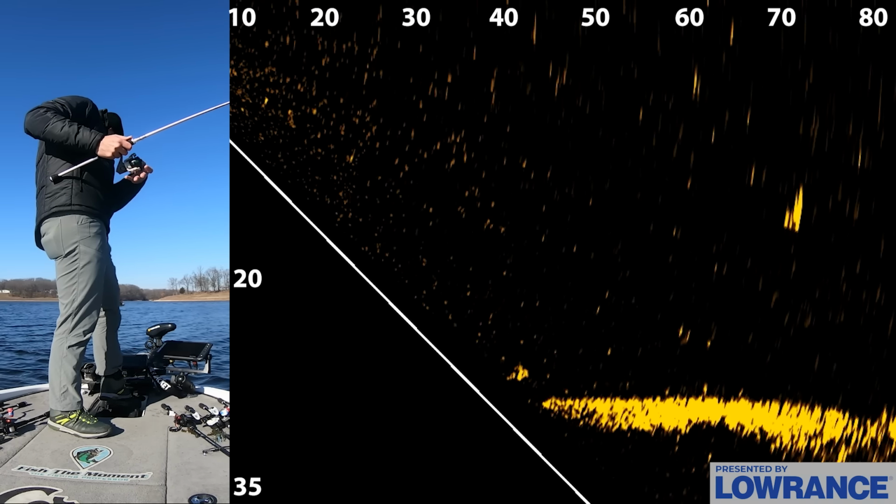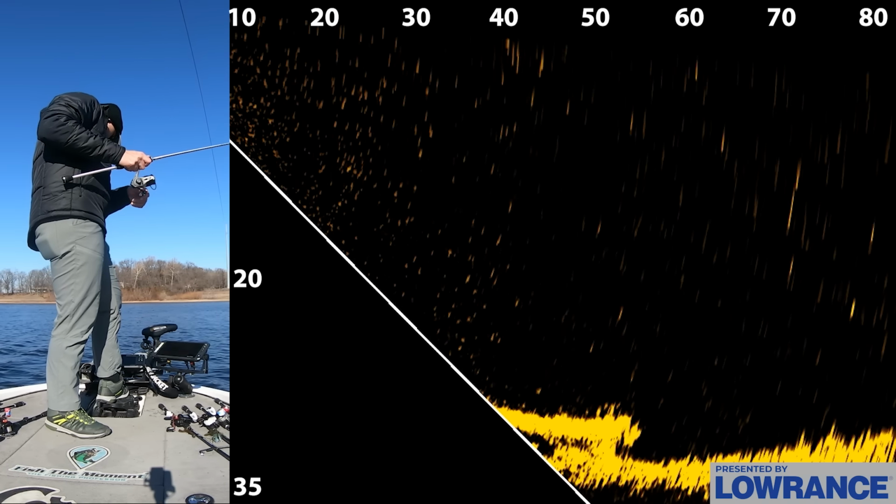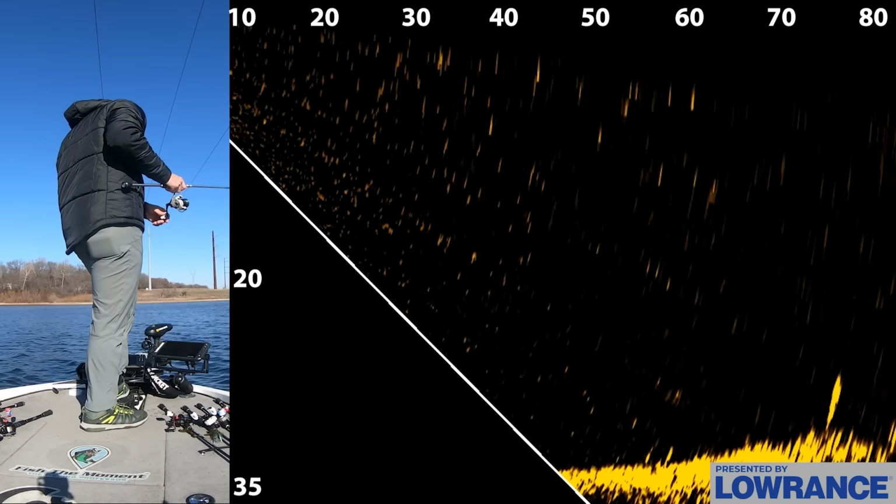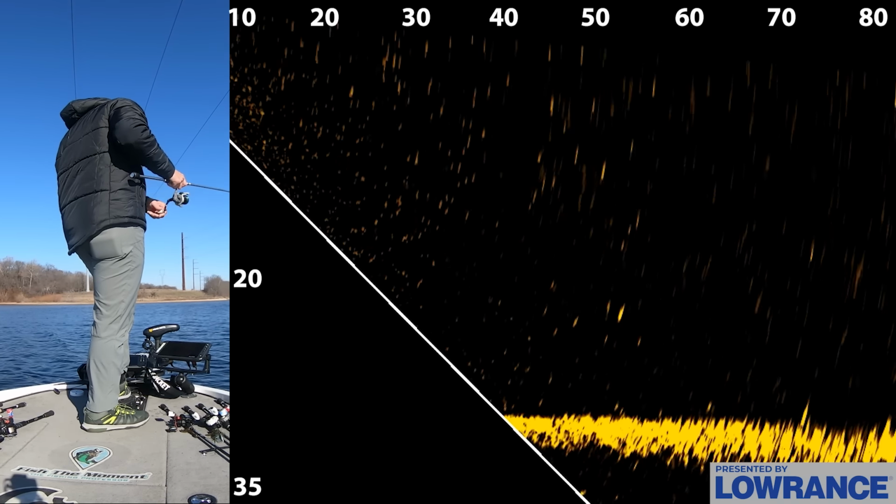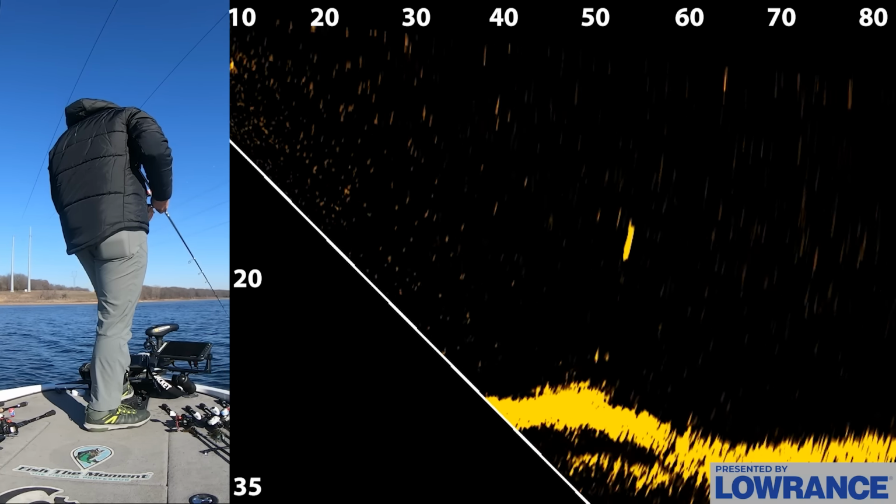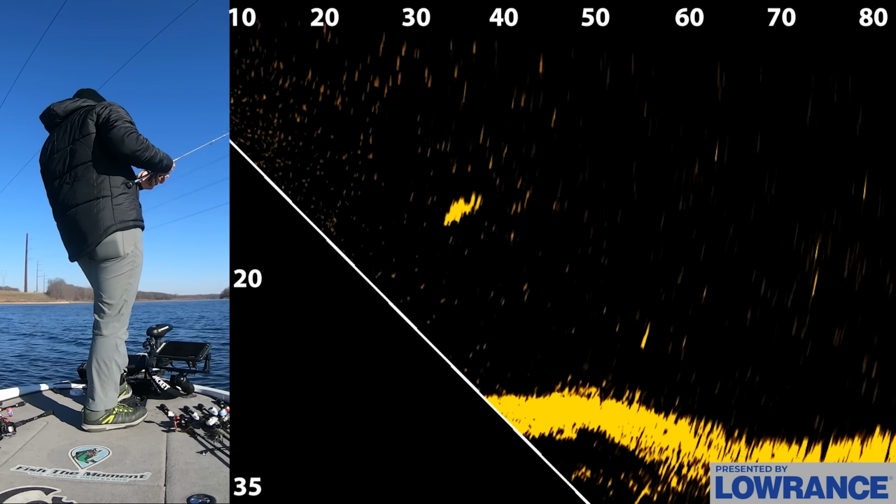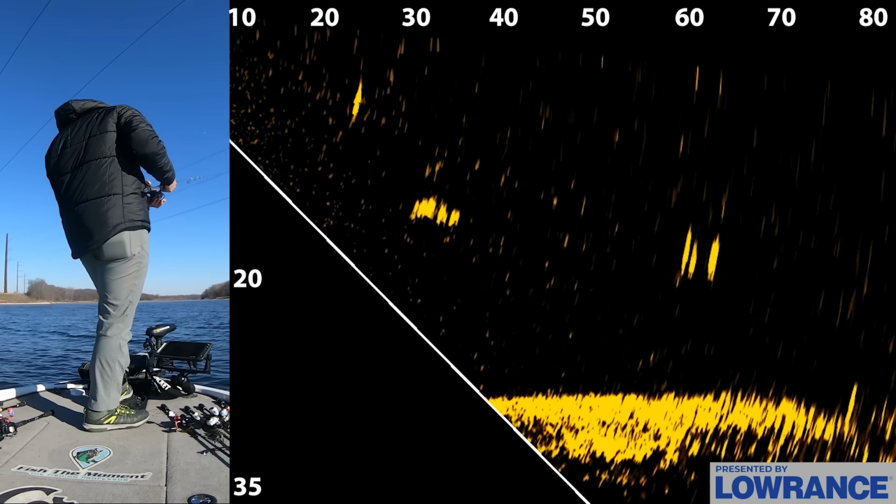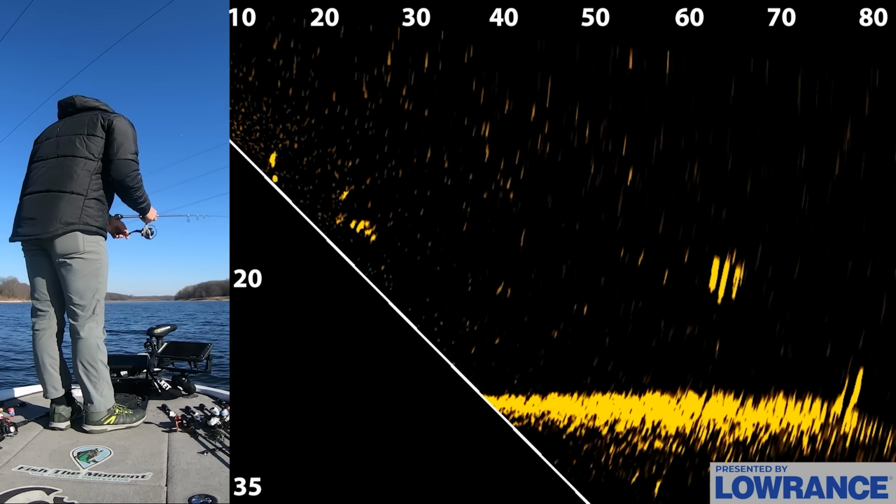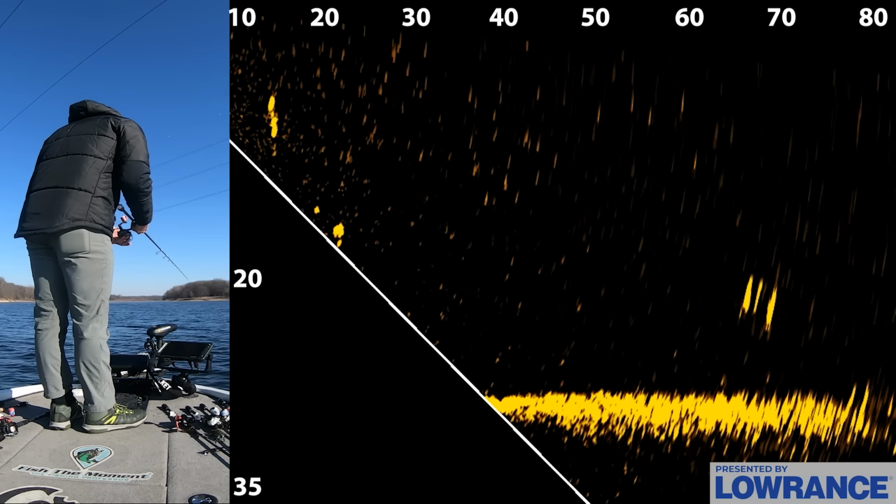Come on. Right in the middle of them. Just can't quite see them. So, I mean, I think from a standpoint of just being able to track your bait, fish around, do everything, I think that this unit gets the job done. I mean, I'm putting it right on these fish right here. Come on.